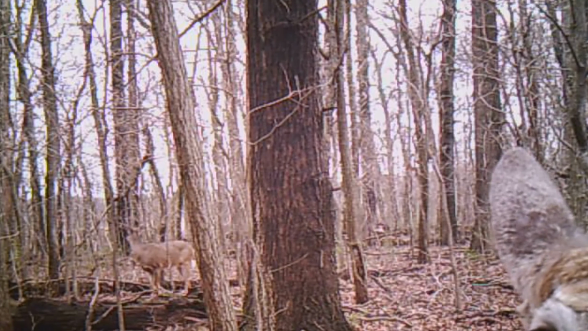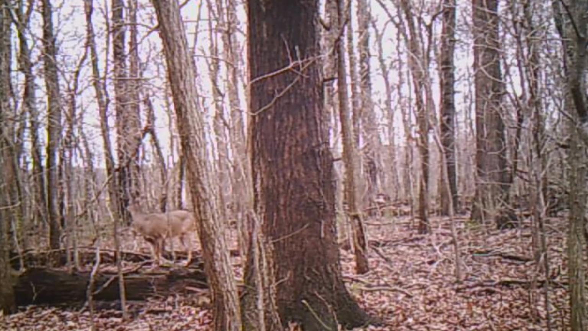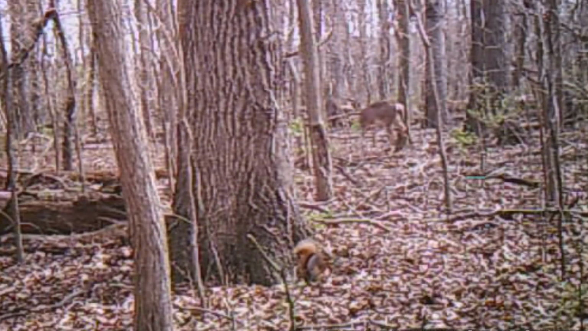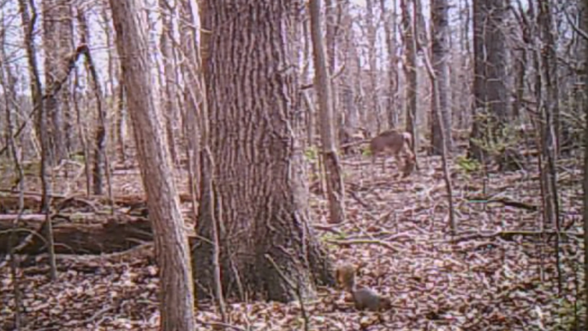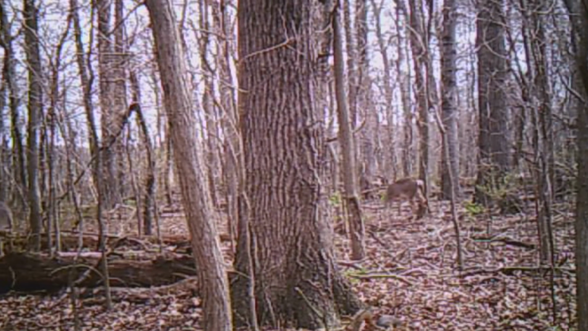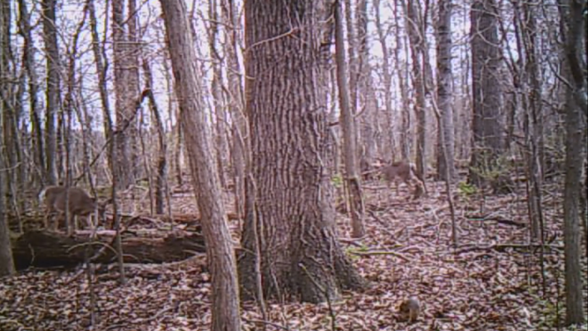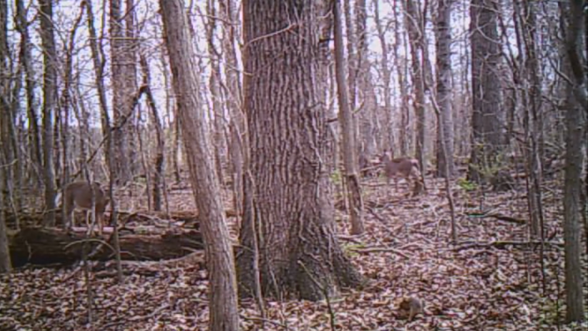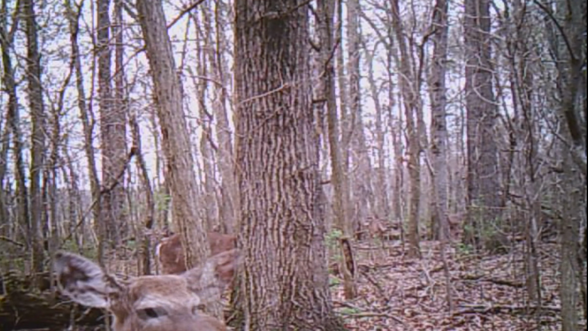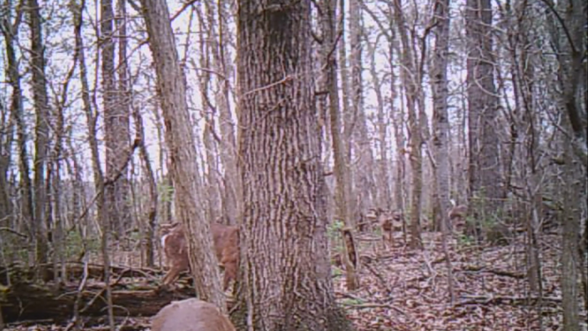There's a couple deer. This is what I wanted. I've obviously got to move this. I've already moved this camera. This will be the last shot of this camera, but I didn't realize I was shooting that tree. I wanted to see how many deer were moving through this area too, because this is an area we don't hunt. I just want to see how many deer were. I did not want to see the squirrels playing in the spring or mating in the spring on that tree. That's not my intention.